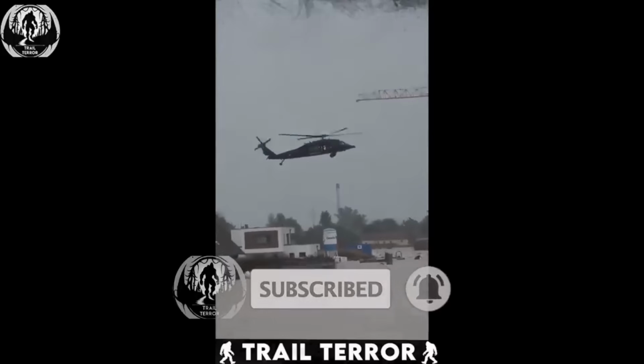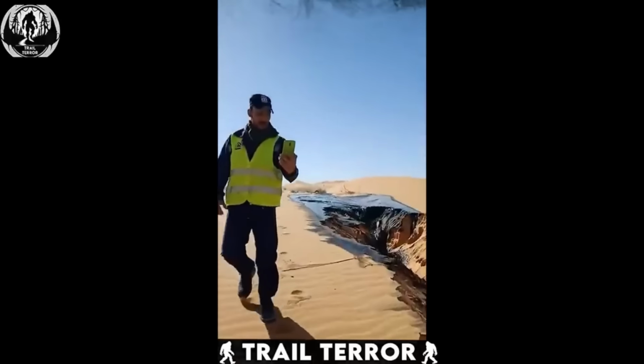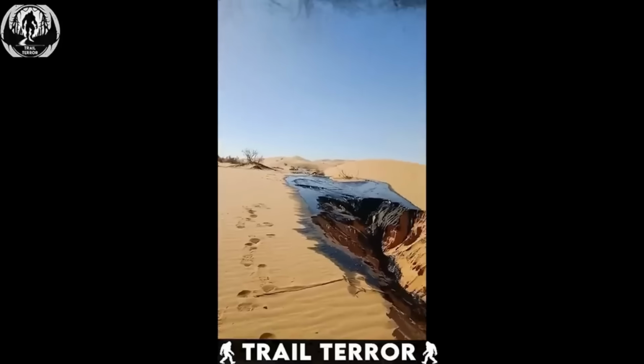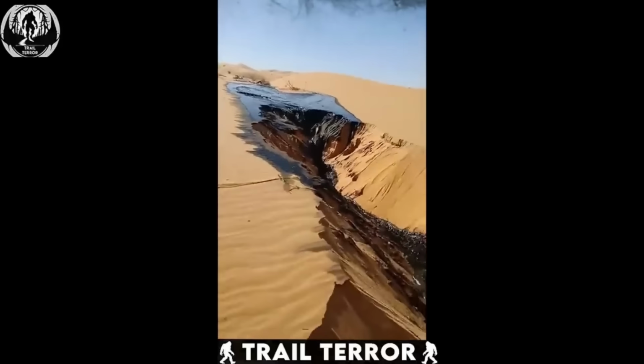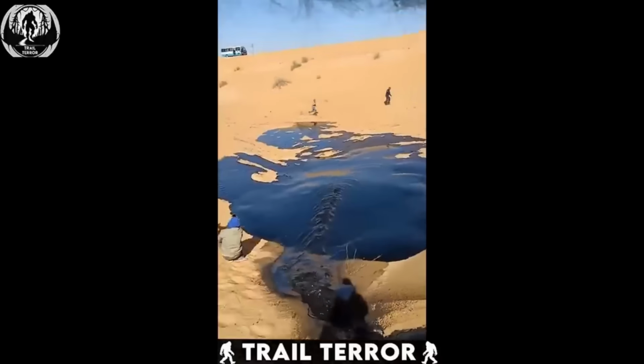Imagine living in a country so incredibly oil-rich that it literally spills right out of the ground without any drilling required. Welcome to Algeria, where the earth itself reveals its bounty in astonishing ways.